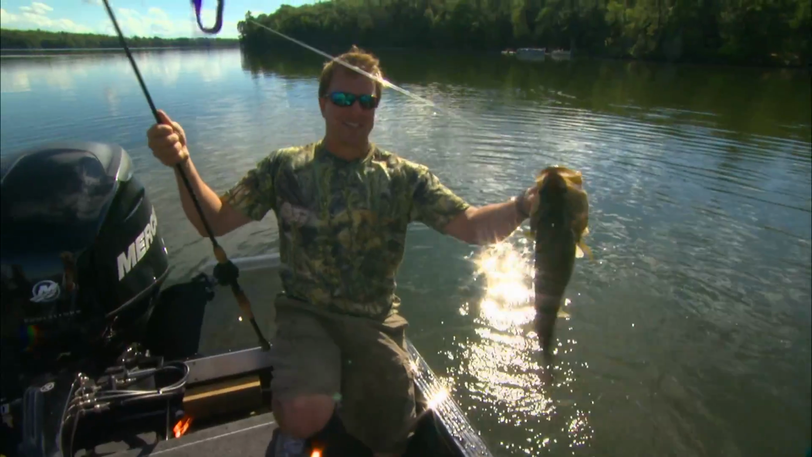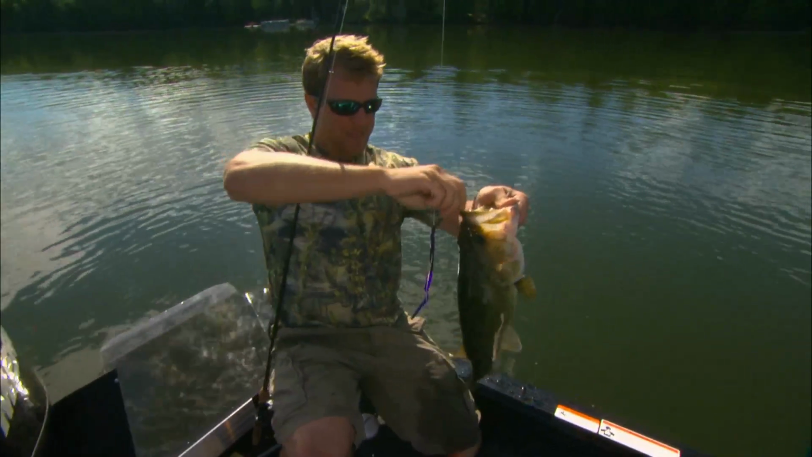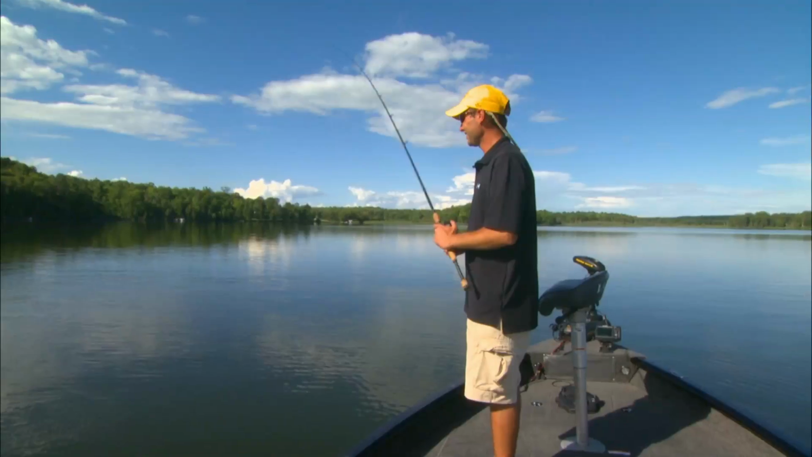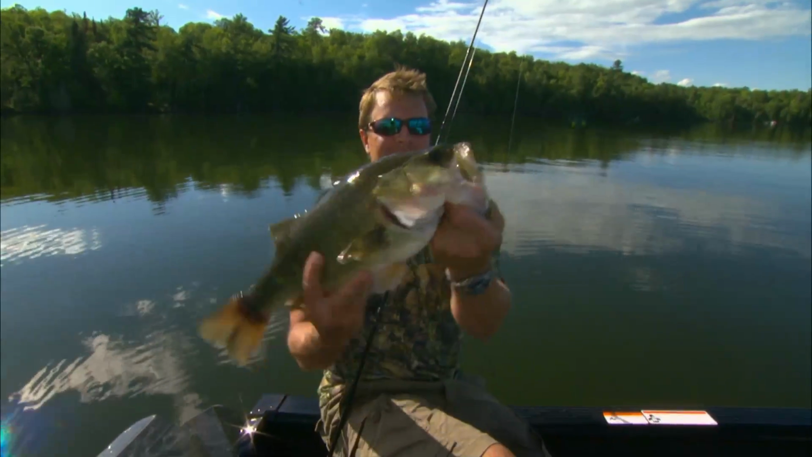I think this is what you were talking about, Jeremy. Yeah. We wanted to kind of trigger these guys out of the school using big baits. And we're doing just that, using these big Trigger X soft plastics today. Look at the size of that bass. This particular, I know, it's huge.